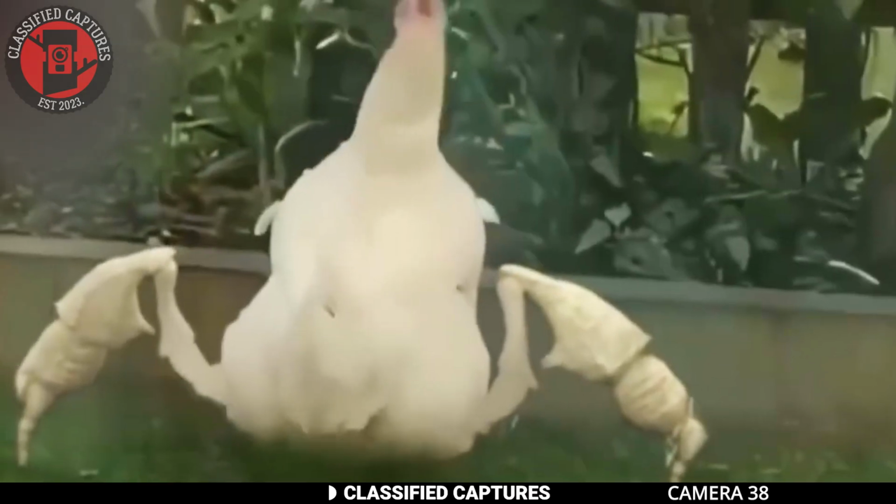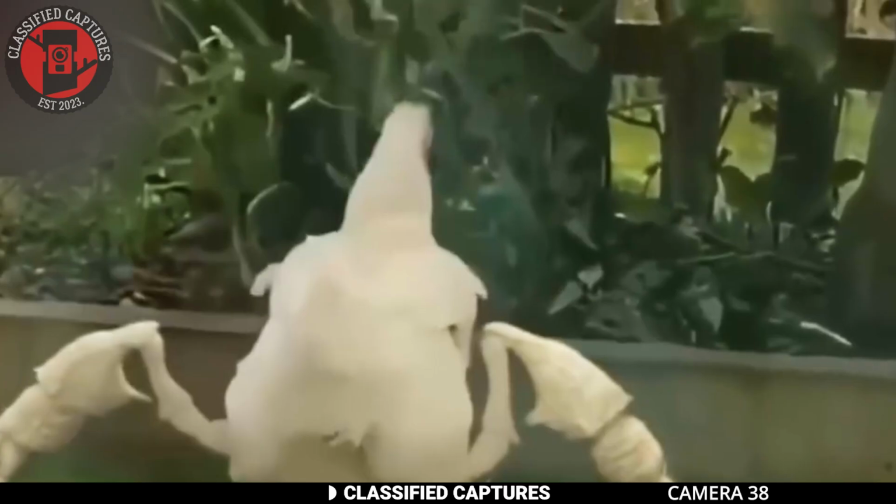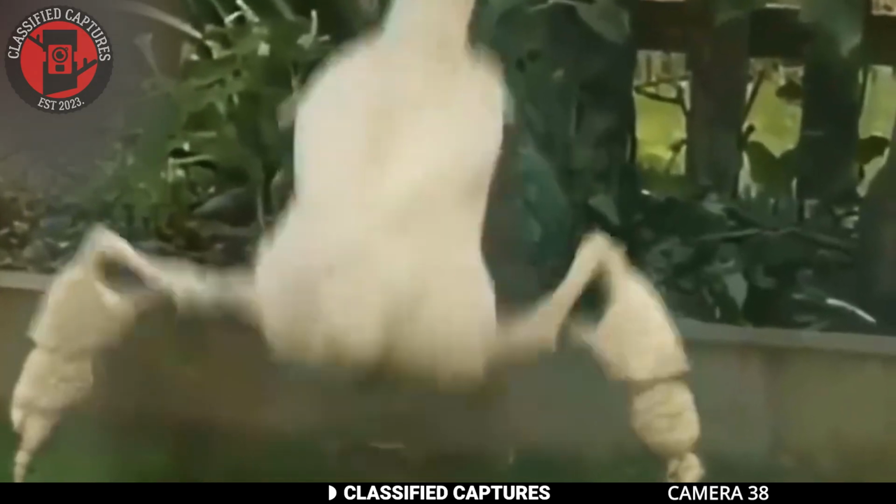Stepping away from the fact that this is obviously fake, would you love to see a creature that's somewhat the hybrid of a chicken and a crab like what's on your screen? Let us know in the comments section.